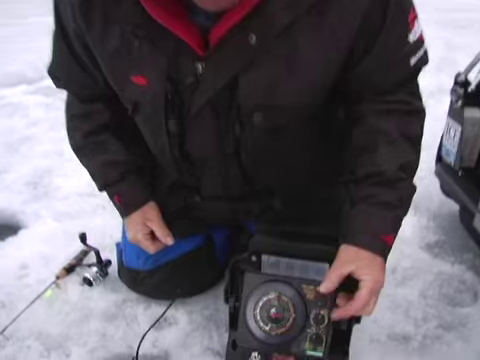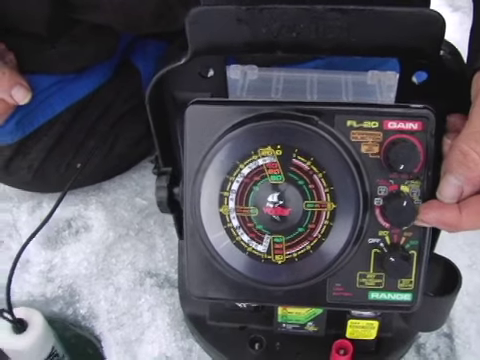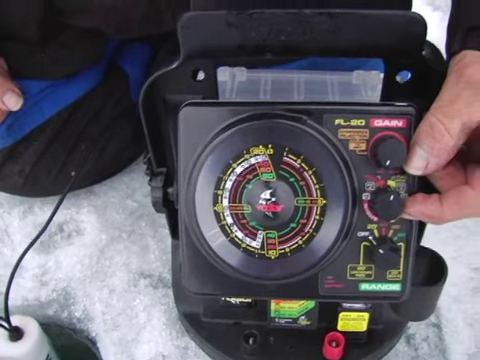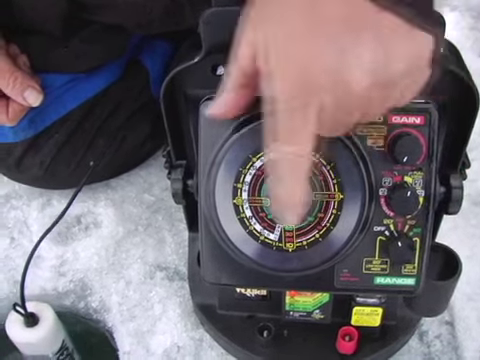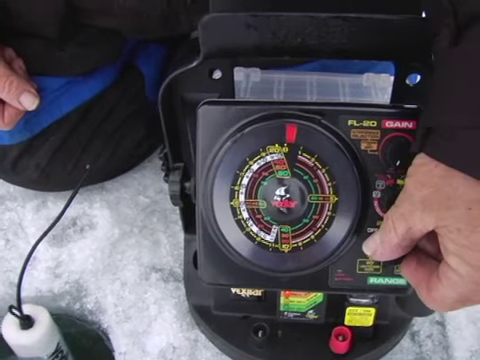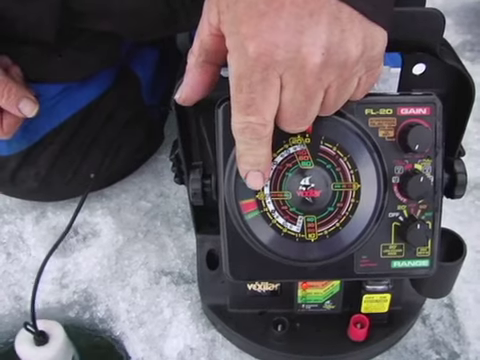Second, I'm going to make sure the gain is on 0. I've got it in the day mode, full view screen. Then I'm going to turn it to 20 foot, and you see I have no bottom signal. So now I'm going to put it to the 40 foot, and there I have the bottom at about 29 feet.